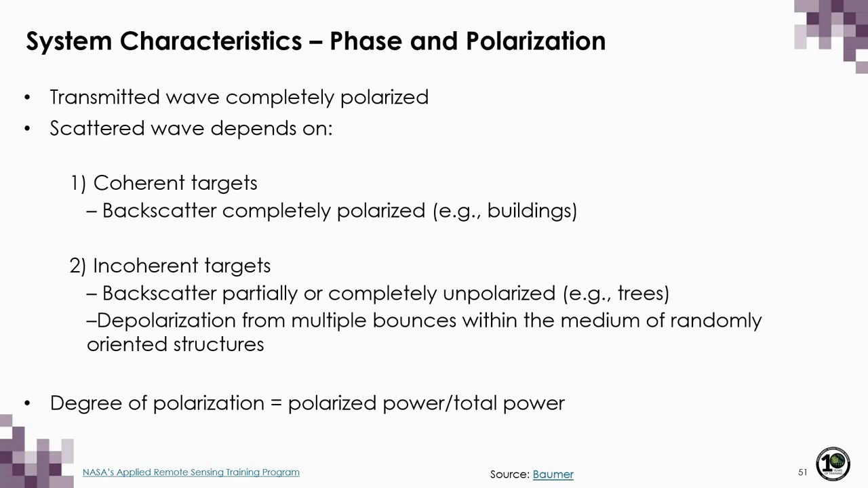Most natural surfaces fall into this category and include things like trees, which are made up of multiple randomly oriented elements like leaves, needles, trunks, and stalks, resulting in multiple waves that are scattered from all these that vary in phase and amplitude or power. Again, the backscattered wave is a superposition of all these waves, and we can define the degree of polarization as the ratio of the polarized power to the total received power.